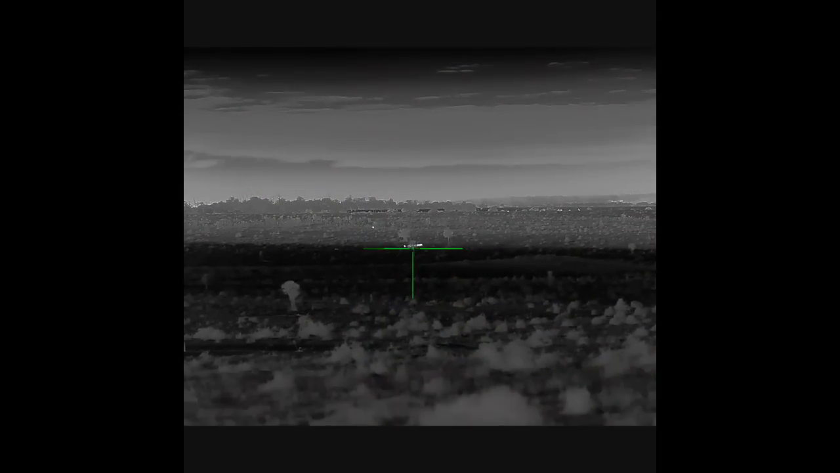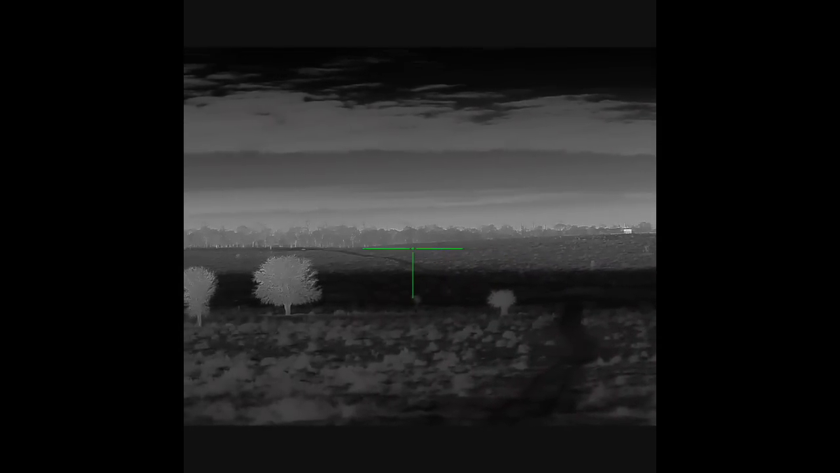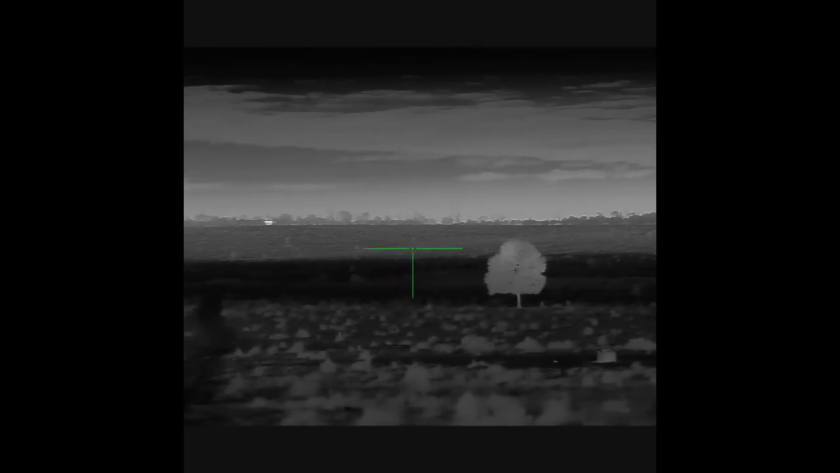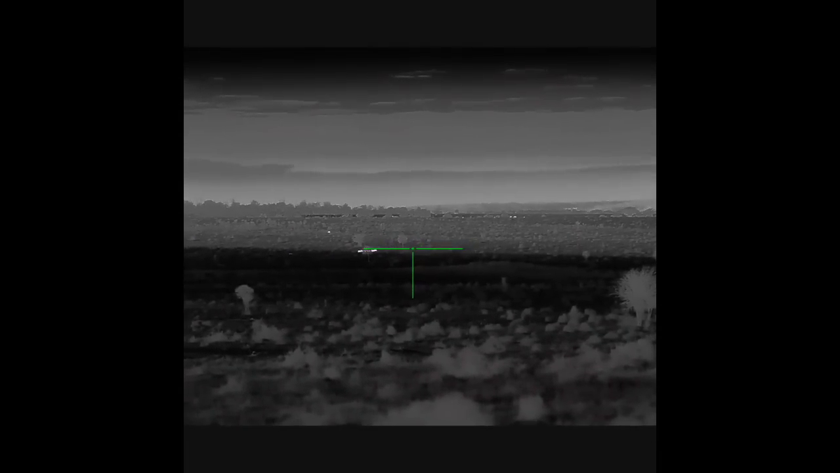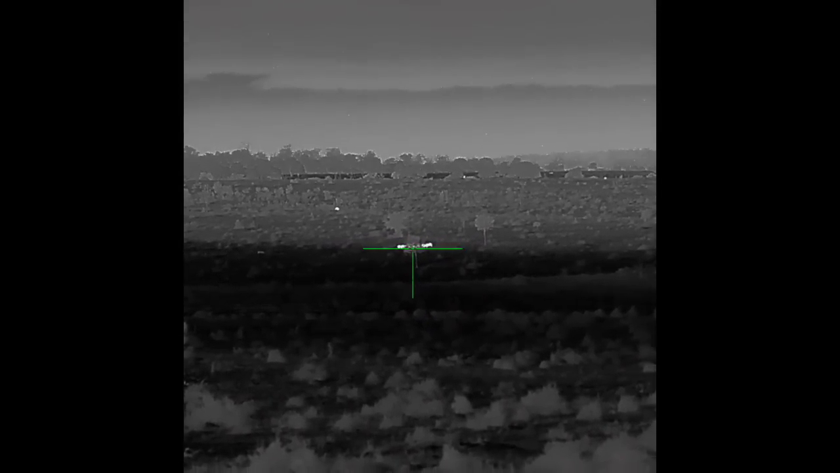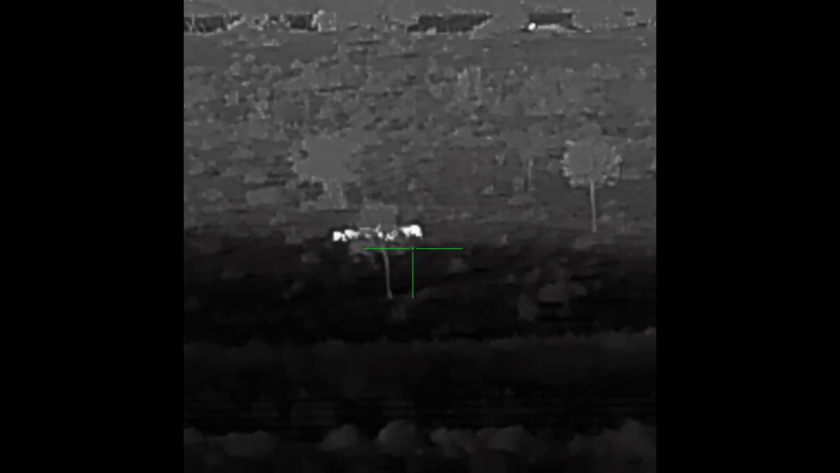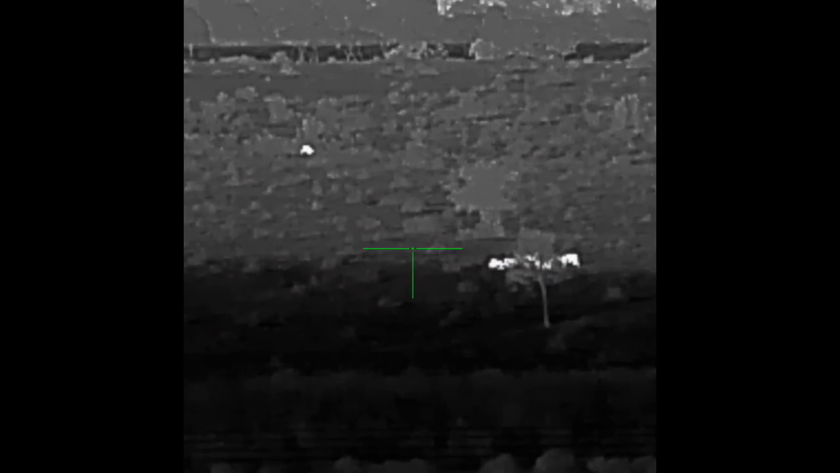There's the pigs down there. This is looking through the RS75. Just checking around a bit more in case they've just rolled in. That's 12 times. And you can still see the outlines of the pigs.